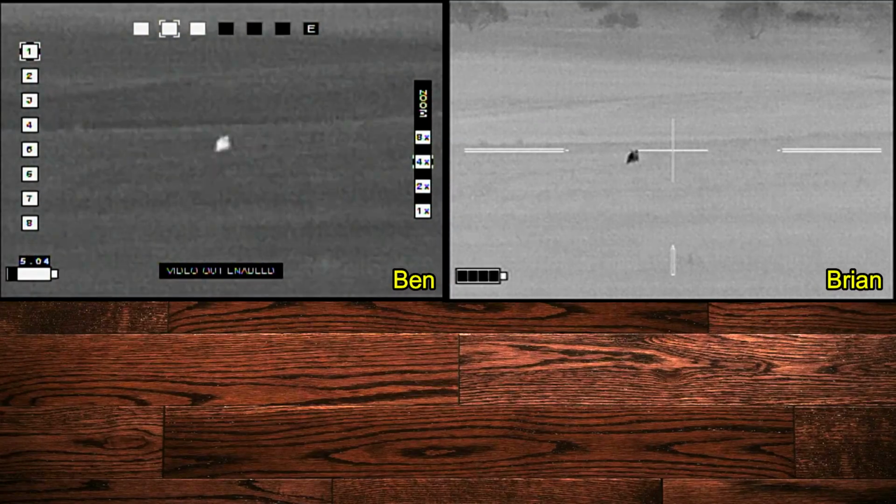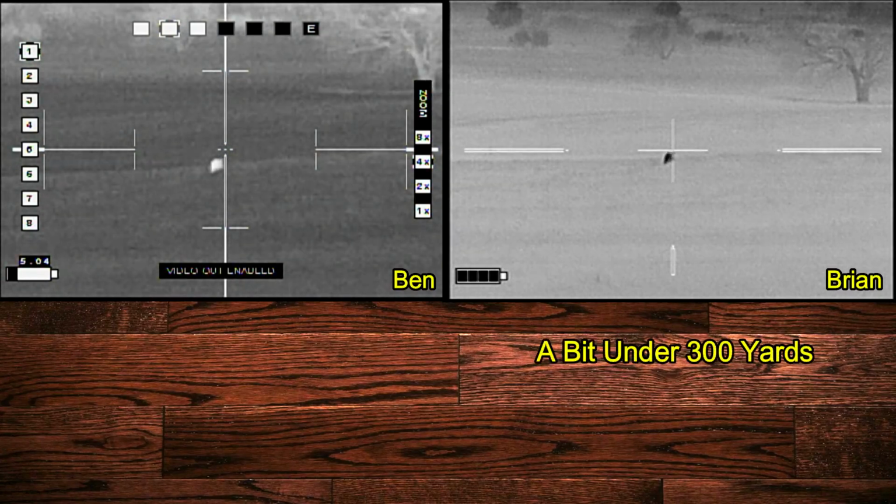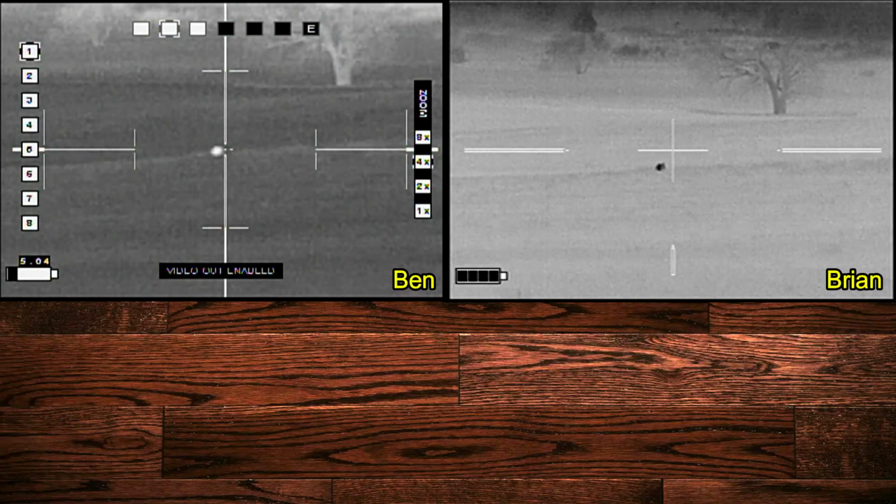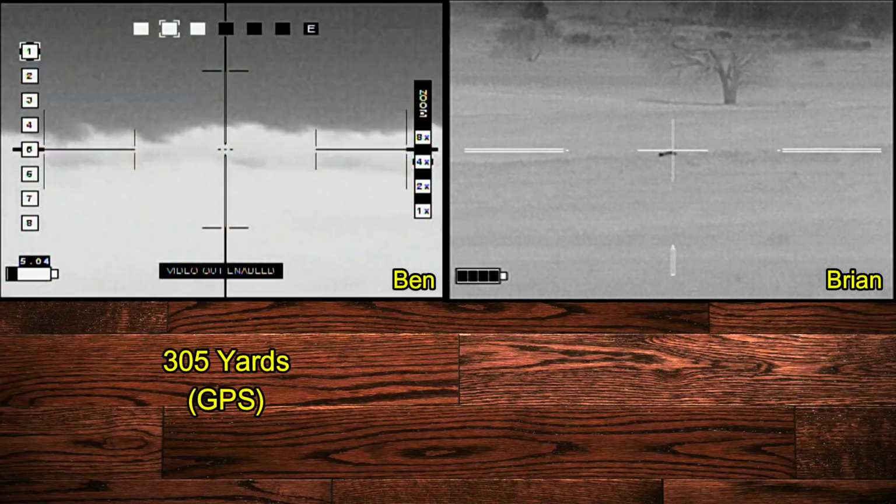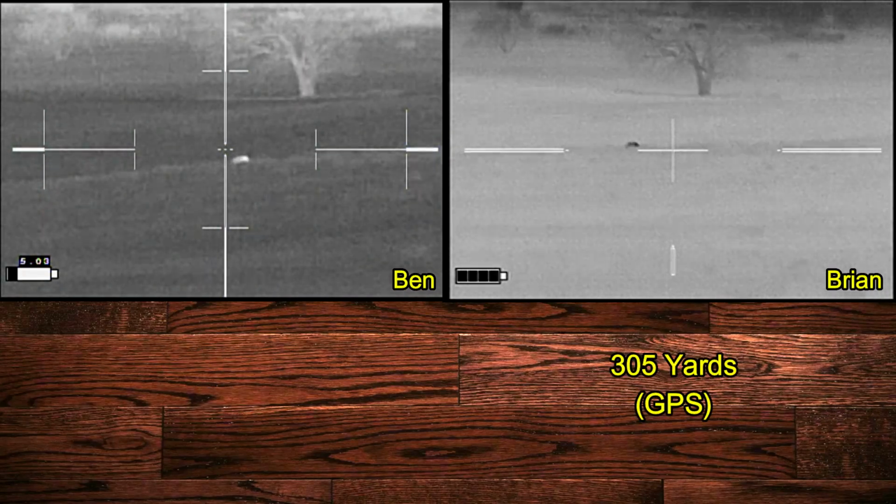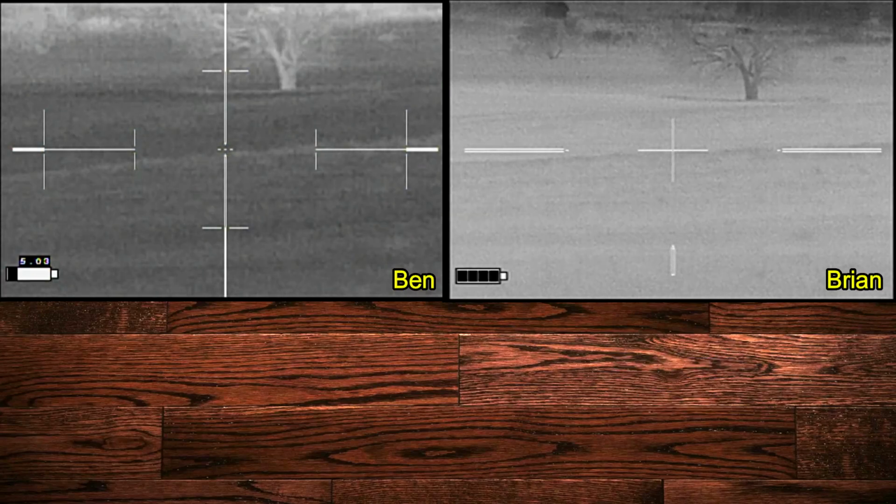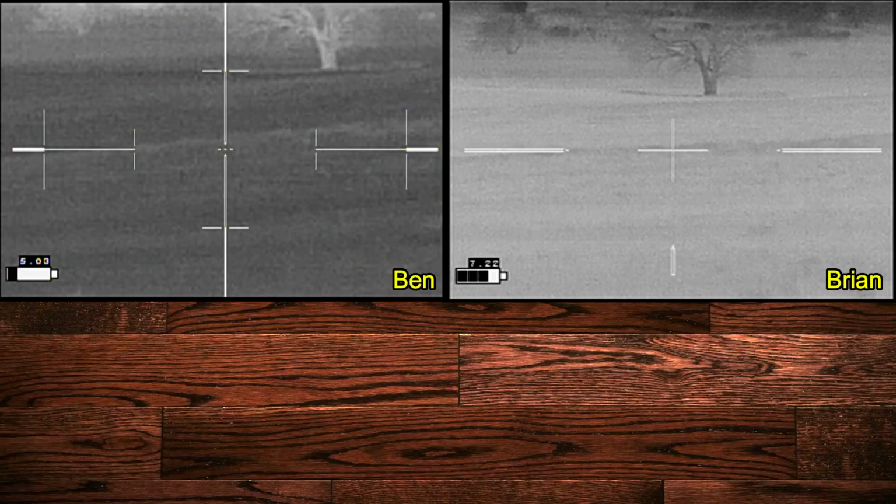But he's a runner. There I connect with the hog. Ben connects at over 300 yards. And I connect. And that's where the hog went down.